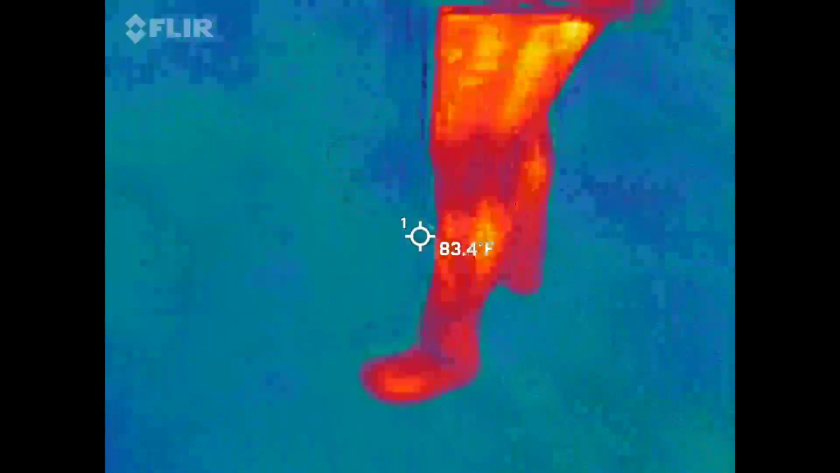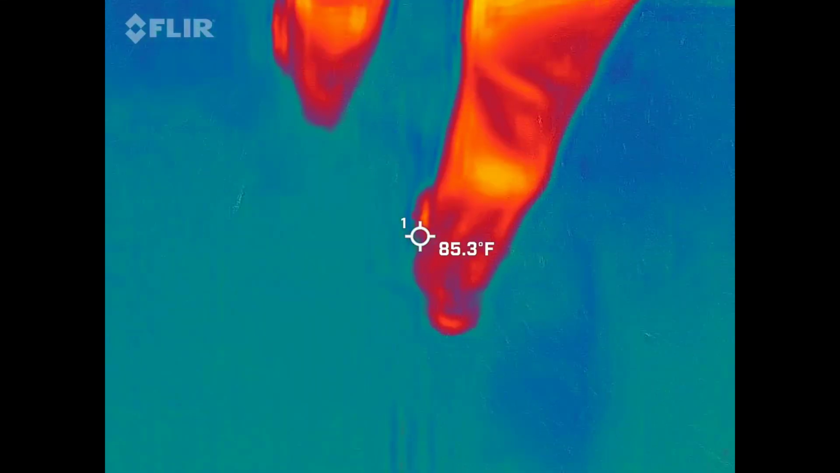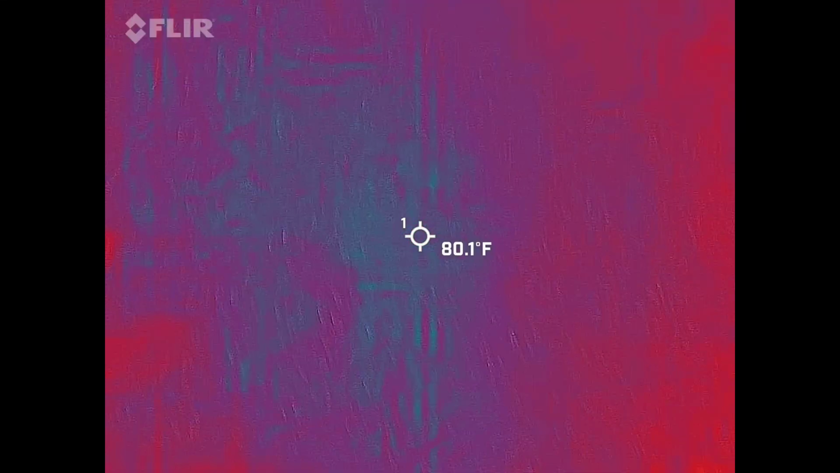These are really slippery. Watch where you're going. Yeah, big gnarly tree roots there too to trip over. Yeah. Grandpa. What? Grandpa.